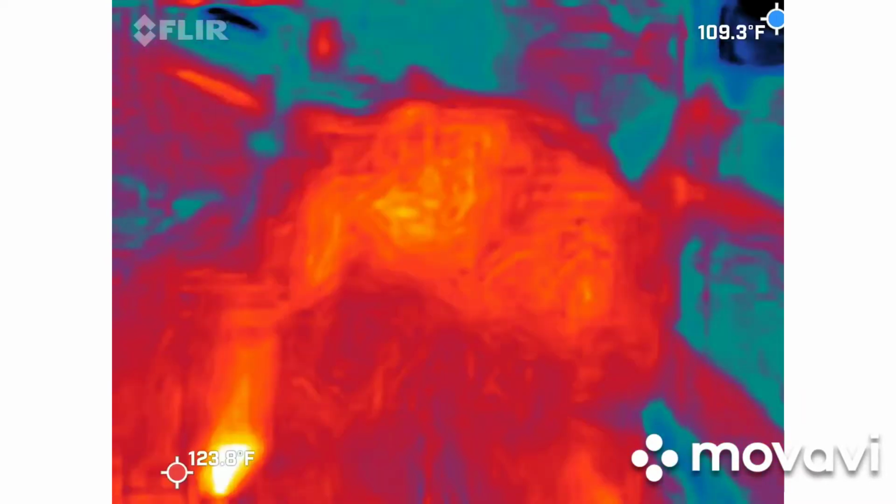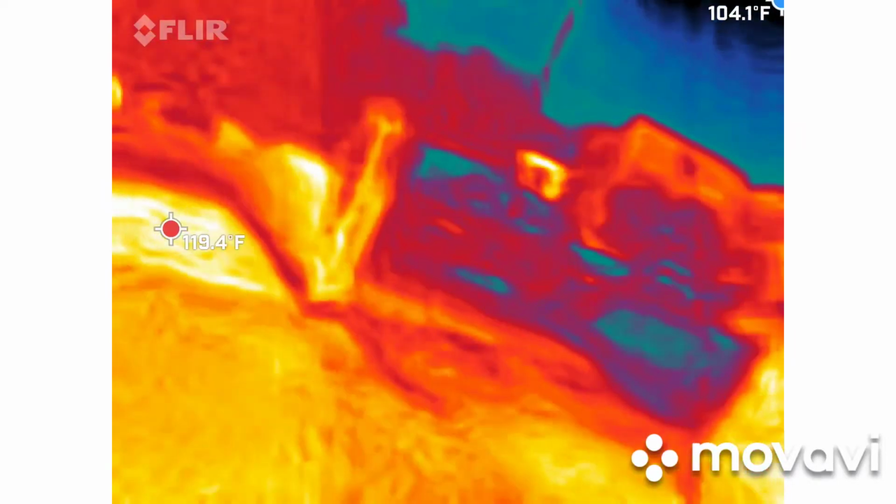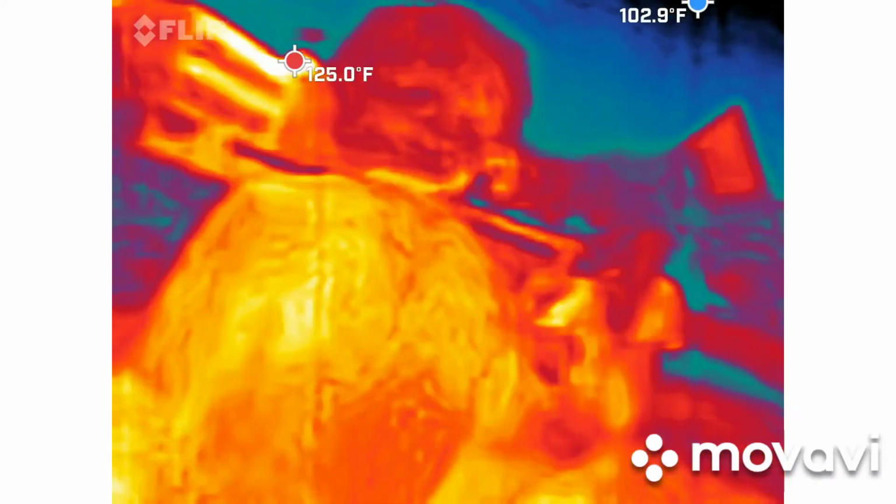That's really creepy. Why is this thing making so much noise? Because I move a lot. No, it just makes noise, I think.